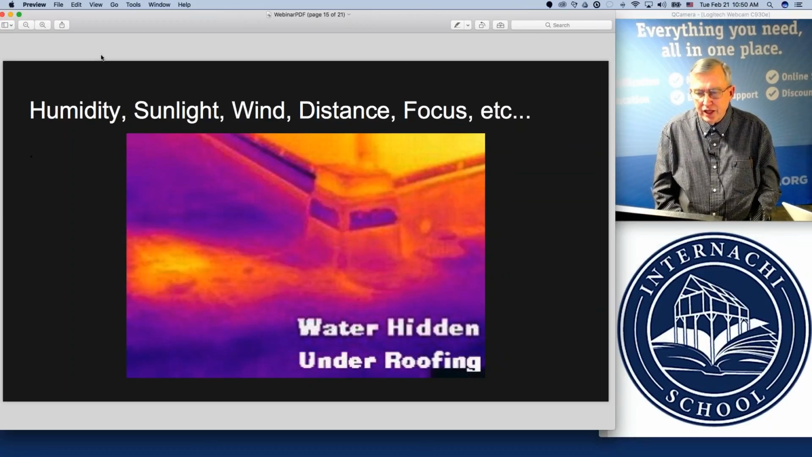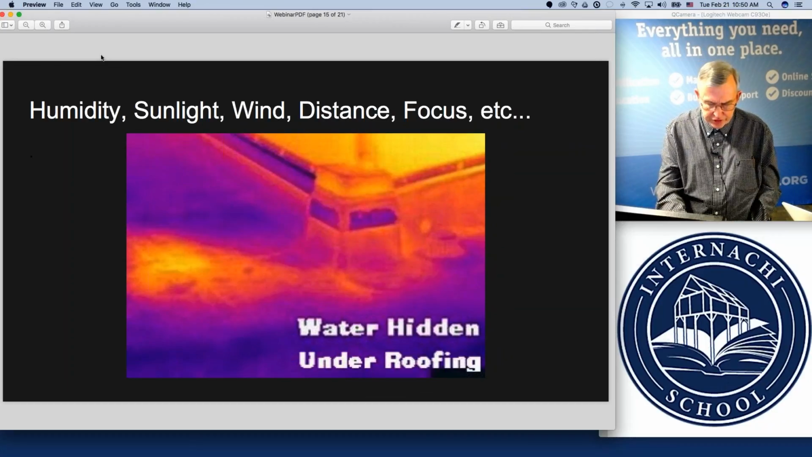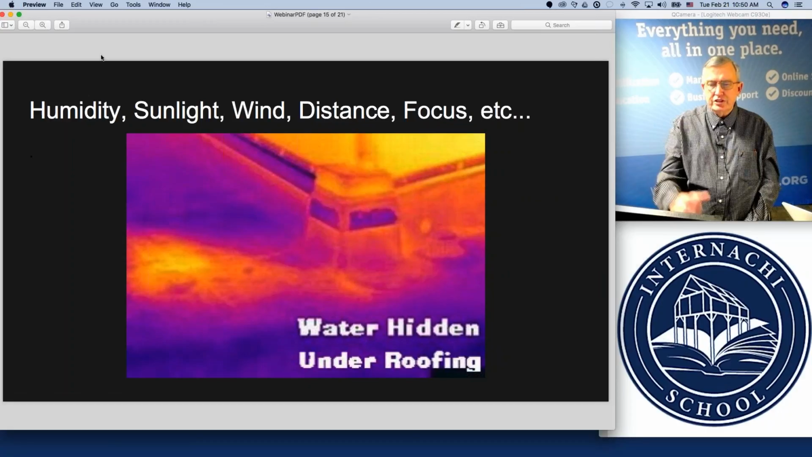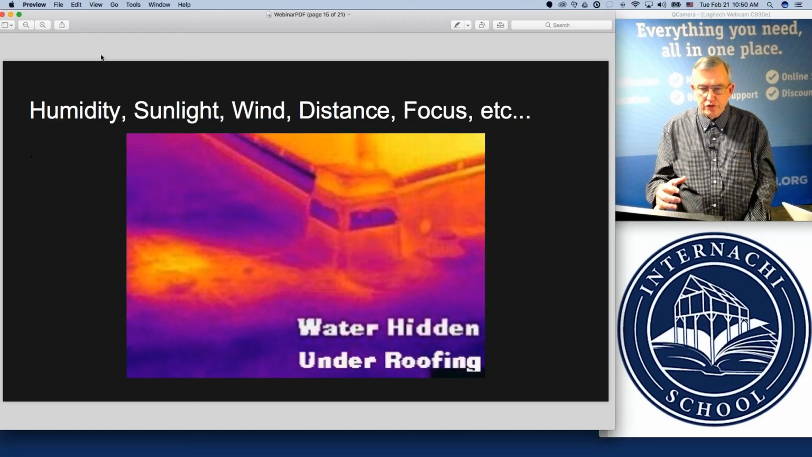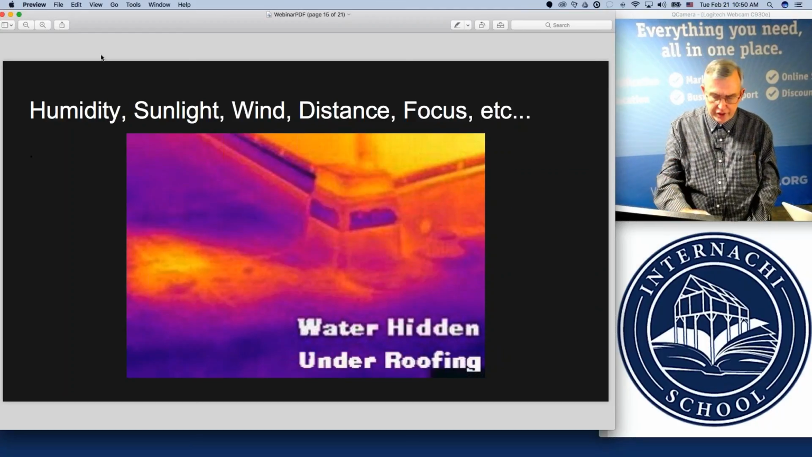So it's a lengthy discussion, needless to say, and we're just touching base on some of this so that if you're anticipating you want to get into thermal imaging, you're starting to get a little feel that there's a variety of income streams that are out there with this. Go to the next slide.